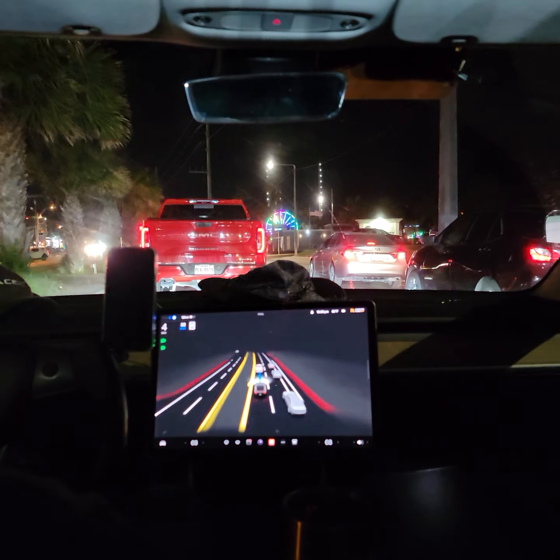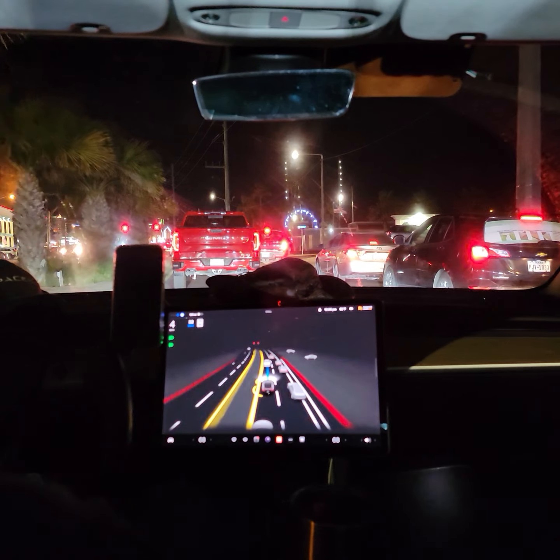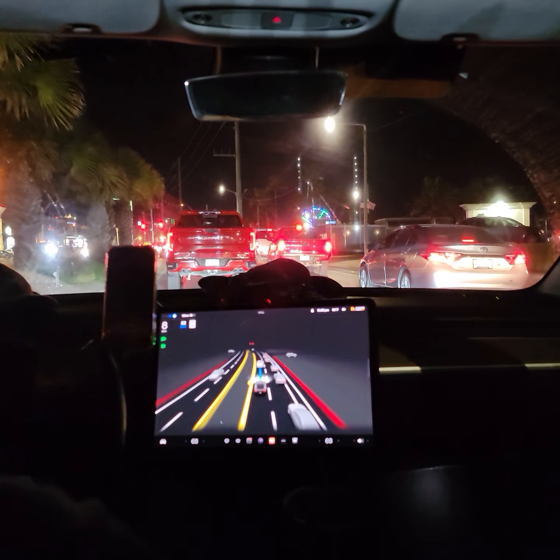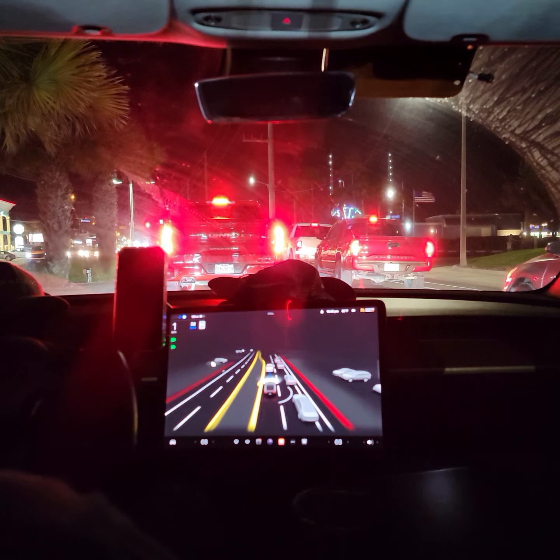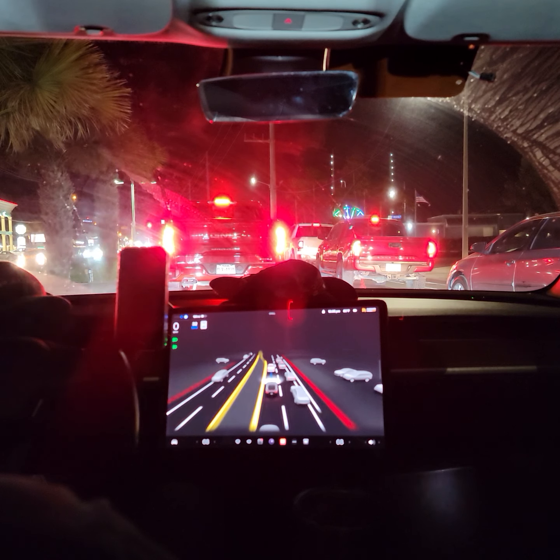Now we have a police car here with the lights up here on the right. Let's see if it recognizes that or gives me any type of prompt or warning. The visualization is seeing doors open on cars and also turn signals, brake lights.